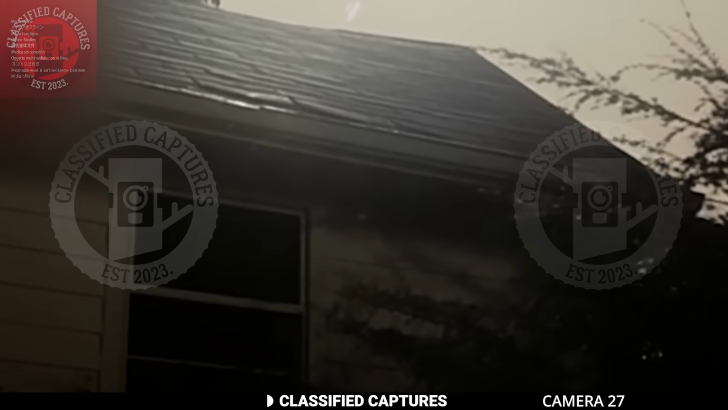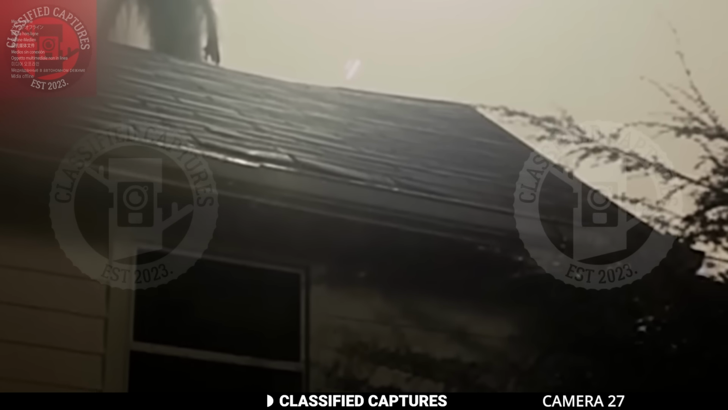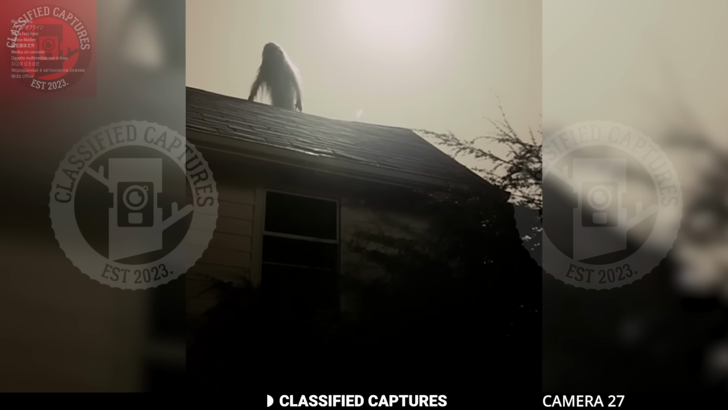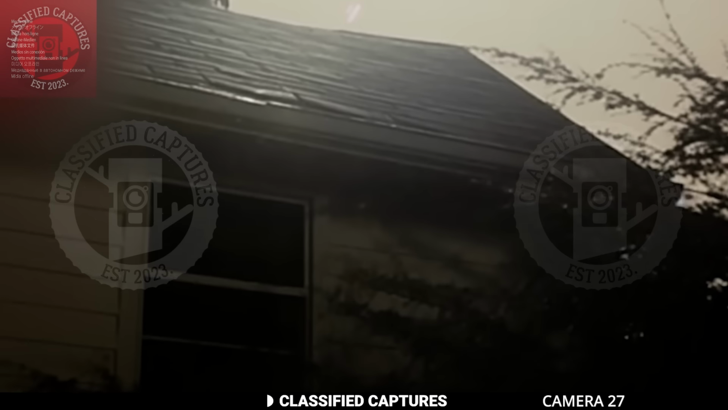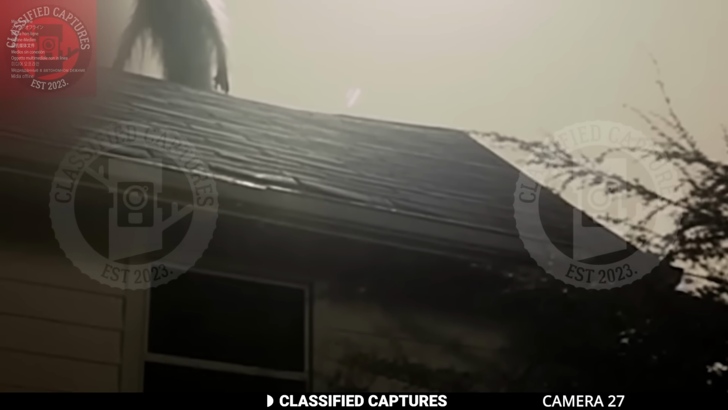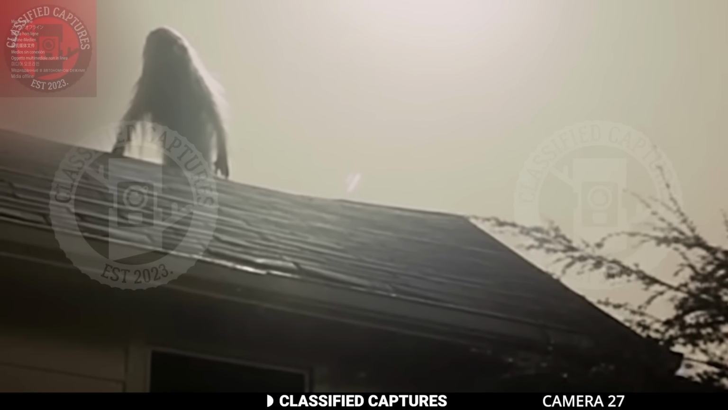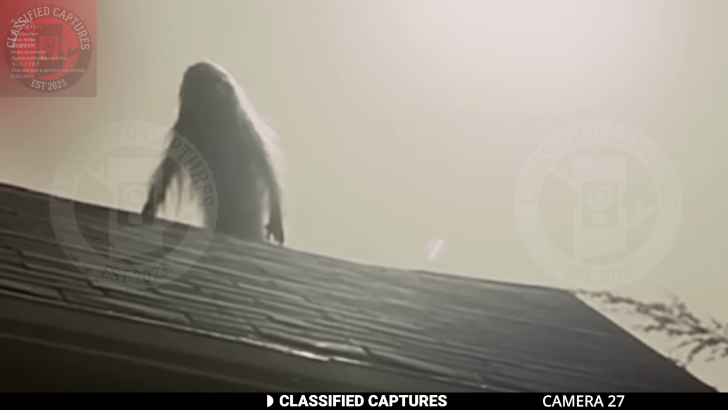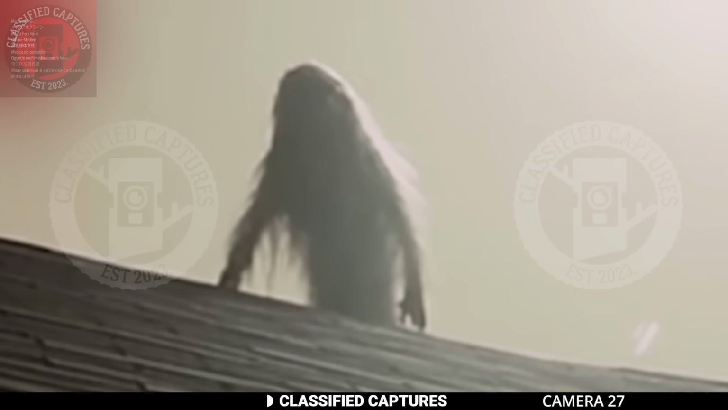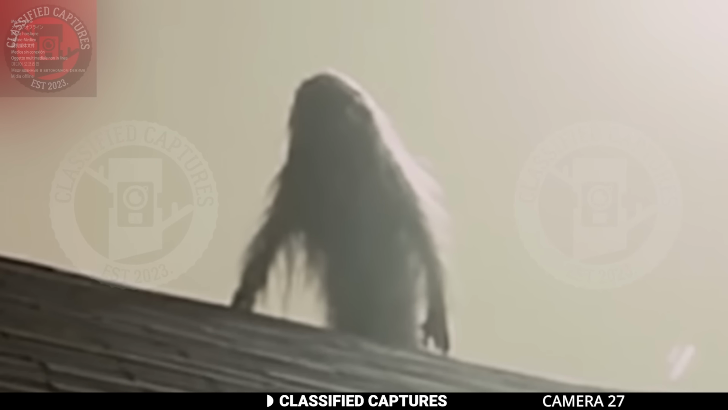On a blistering hot, sun-drenched afternoon, we've got a spine-tingling tale that'll send shivers down your spine. Check this out. A quaint house basking in the sun's relentless glare. But what's up on that roof? Prepare to be intrigued and maybe a tad horrified. Our footage unveils something both chilling and sinister. It's a towering, hair-covered figure not unlike a creature straight from your worst nightmares, casually sauntering across the roof.